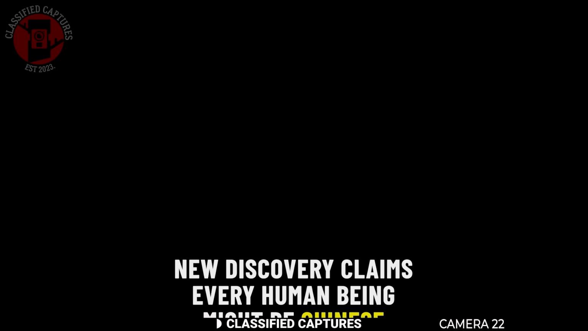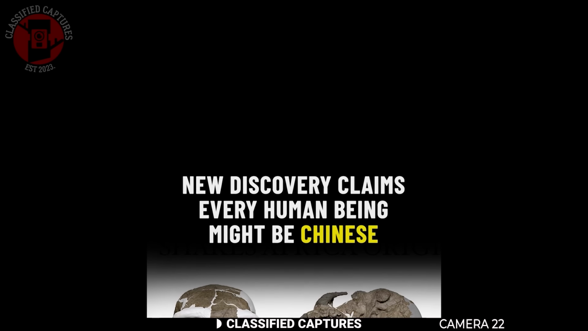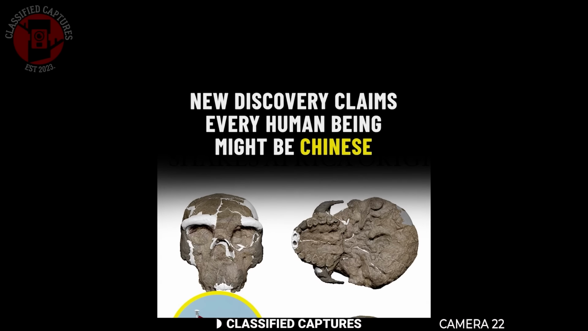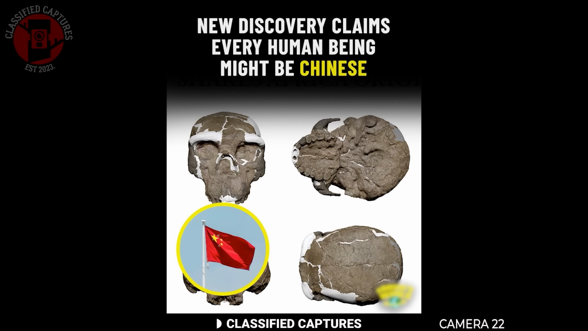In China, scientists recently reconstructed a Denisovan skull, a member of an ancient human lineage once thought to be confined to Siberia and parts of Southeast Asia. This particular skull, however, was traced directly to East Asia and China. If this finding holds up, it could mean something extraordinary.